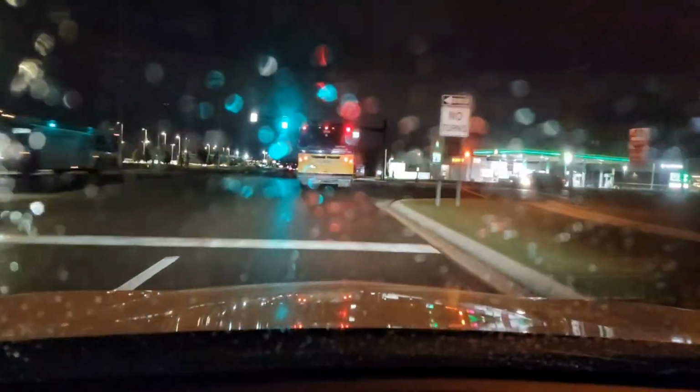So I got to stay here. I'm going to go ahead and treat it like a beginning driver, and then I'm going to get us over. Good, I'm going to go ahead and keep driving. But stay away from these buses.